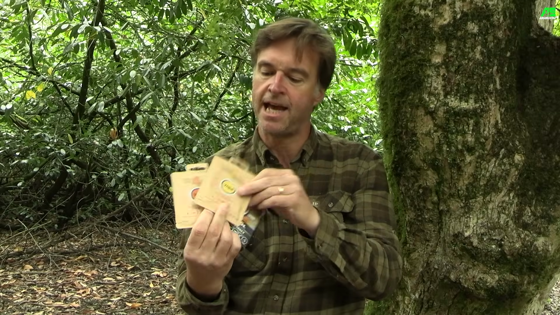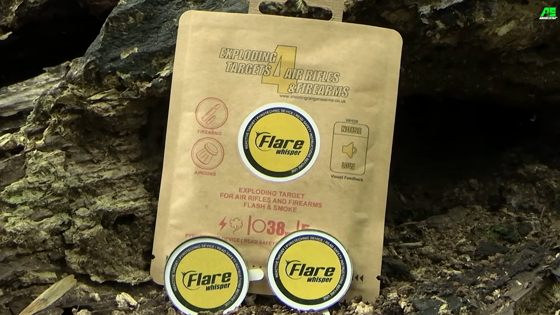So let's kick off with the Flare Whisper, and that is the yellow one. Now this one is low noise, which is really handy if you're shooting somewhere where you don't want to make too much of a din. So I've been sent it in 38mm to test, and that's a pretty sensible sized target and still relatively substantial should you want to push it out to longer ranges.